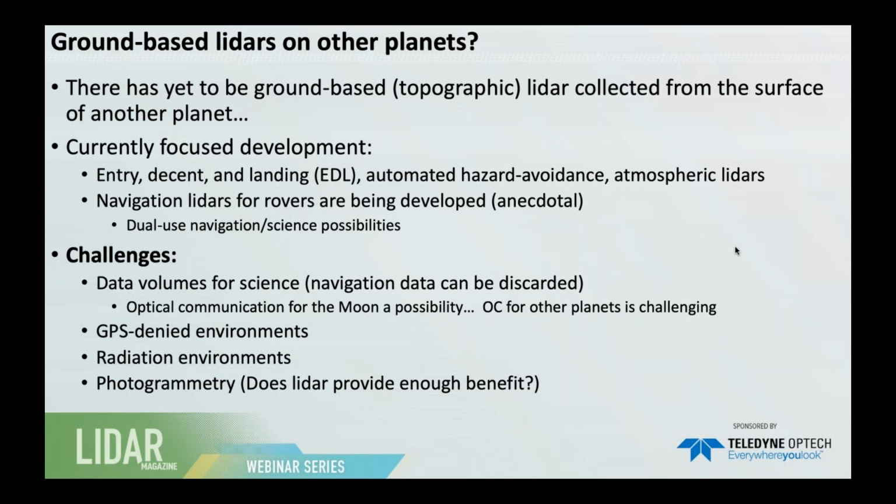And then there's also some work with atmospheric lidars, again satellite-based, looking through the atmosphere of Mars and Venus. There are navigational lidars for rovers that are being developed. I know this is being done in Canada and the US and even in Europe. And so there's the question of dual use navigation and science possibilities.